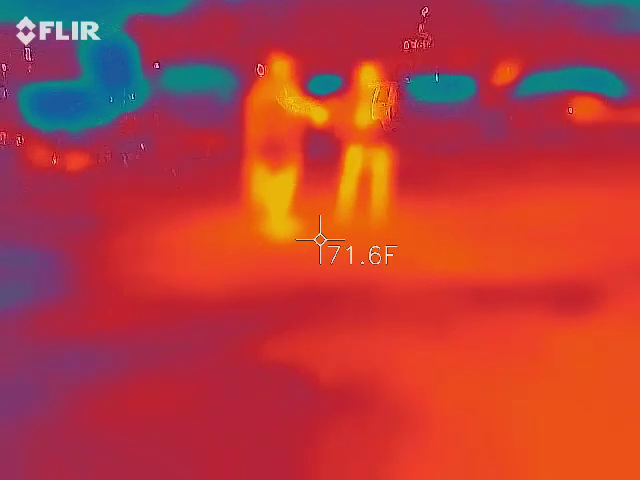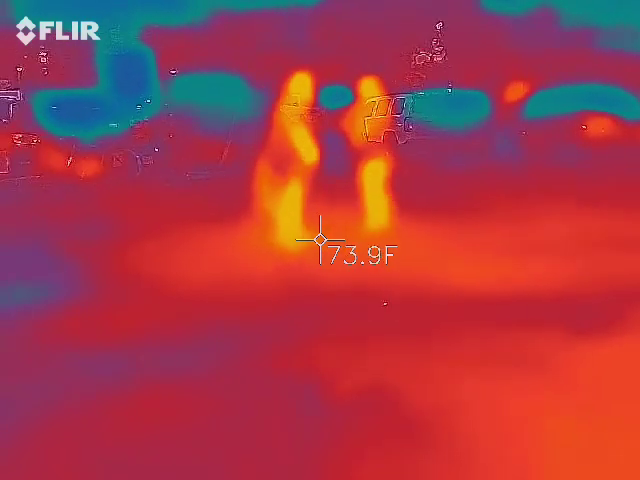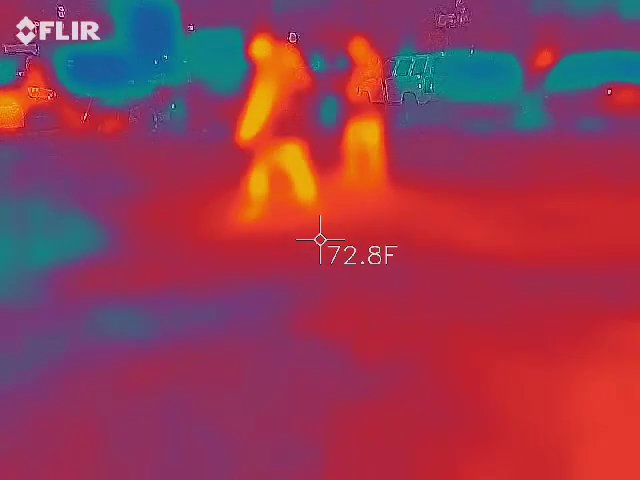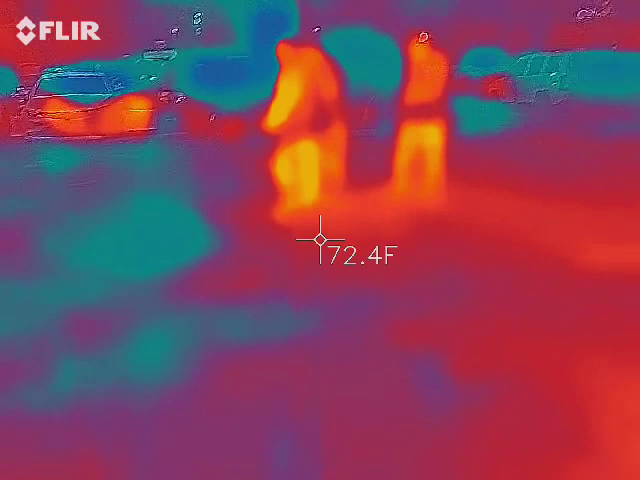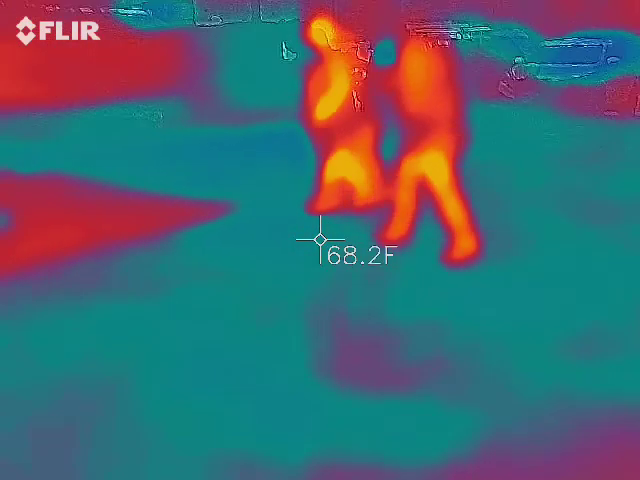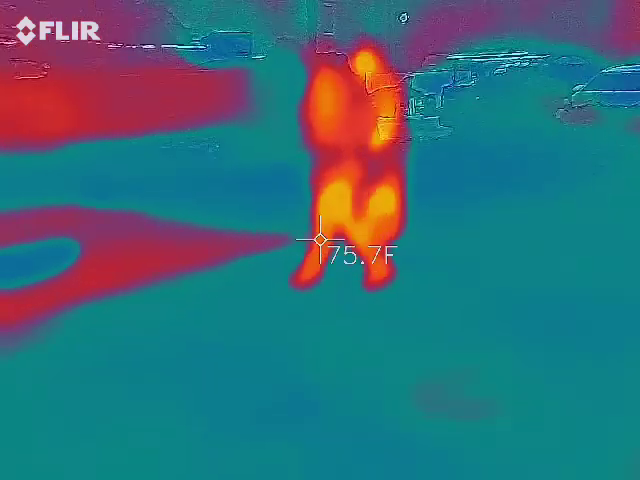What are you getting over there in front of them? In front of them? 66. I got like 77, but that's because you're right on that. I think it's picking them up more. Because if you get the... yeah, but still, I mean, it's picking up whatever is right in the crosshairs. So like the ground is a lot less.